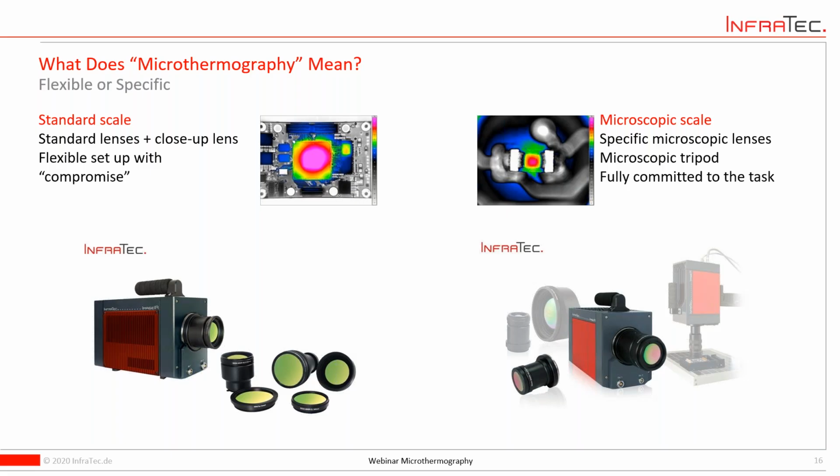The beauty of this is that you have a flexible setup. You have your camera and your standard lens, you can do ordinary tasks with a larger field of view, but then you add these attachments, these close-up lenses, and then you can glimpse a little bit into the microscopic scale.